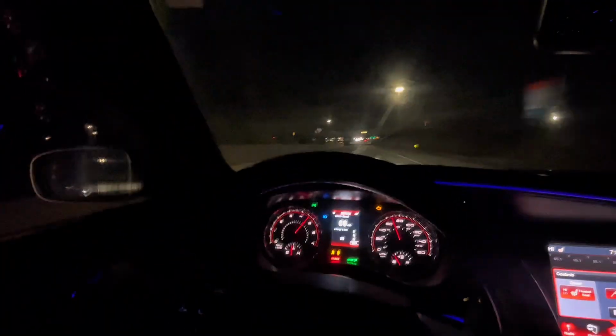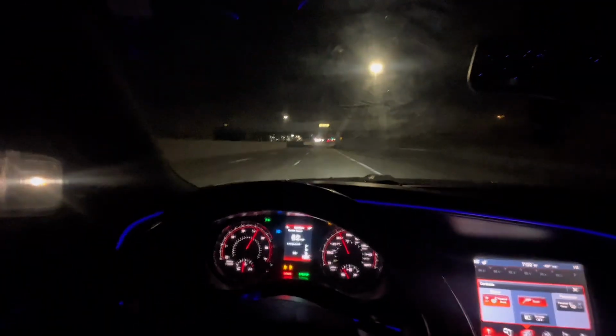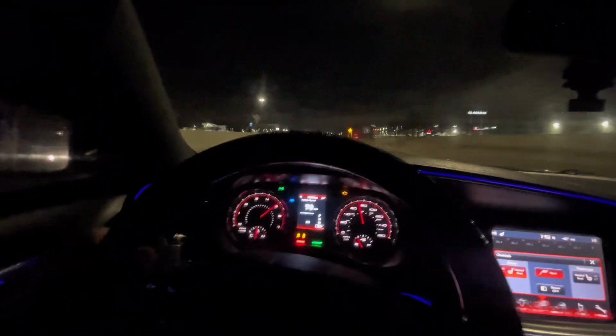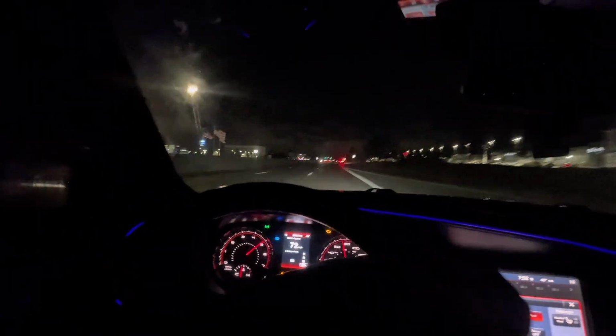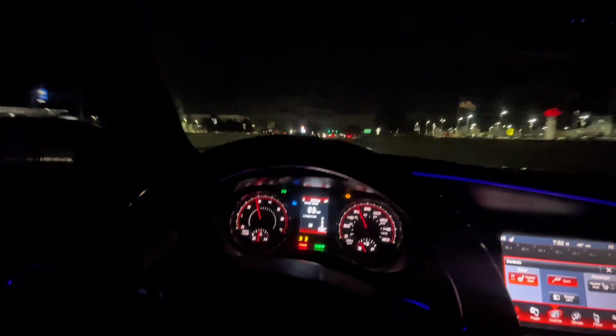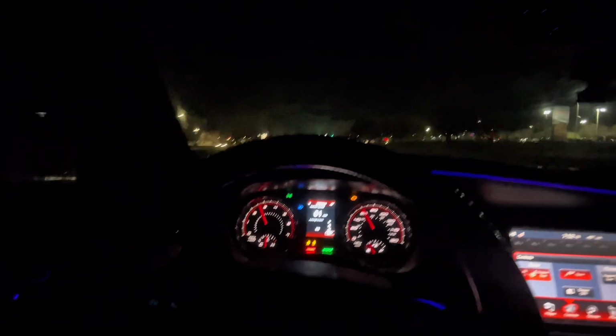I would roll the window down, but my speakers are messed up, so until I get a new camera, I can't roll my windows down while I do a POV drive no more, because it be sounding boof.